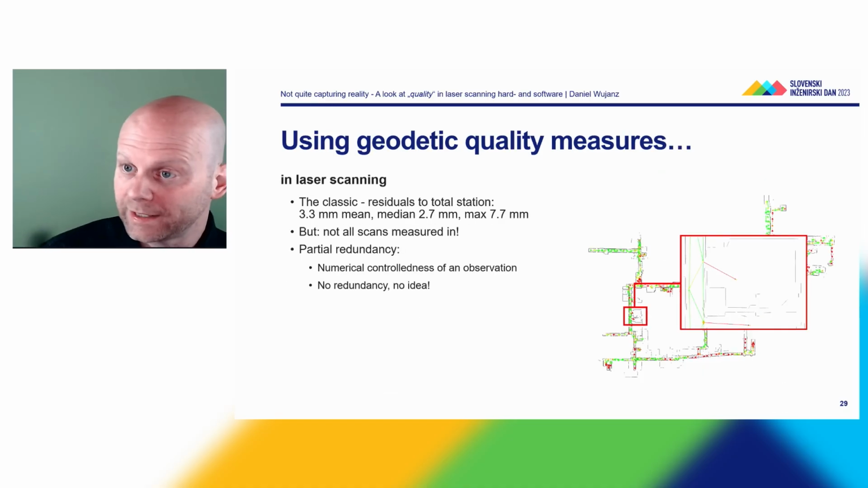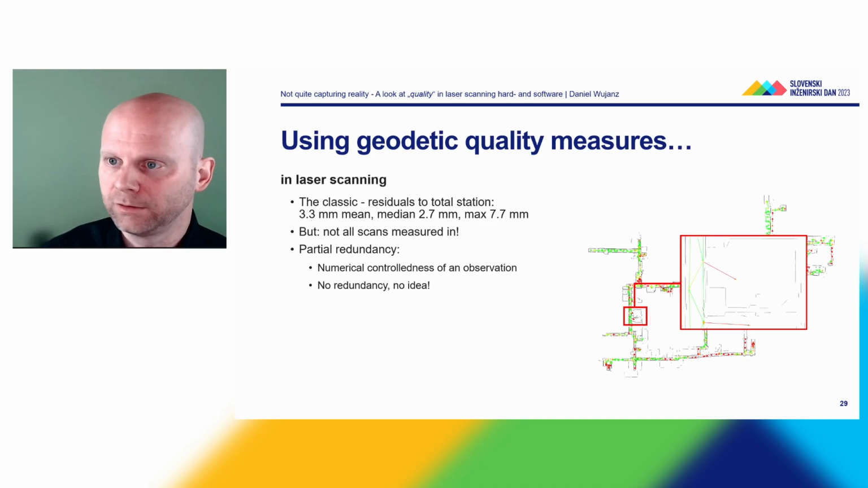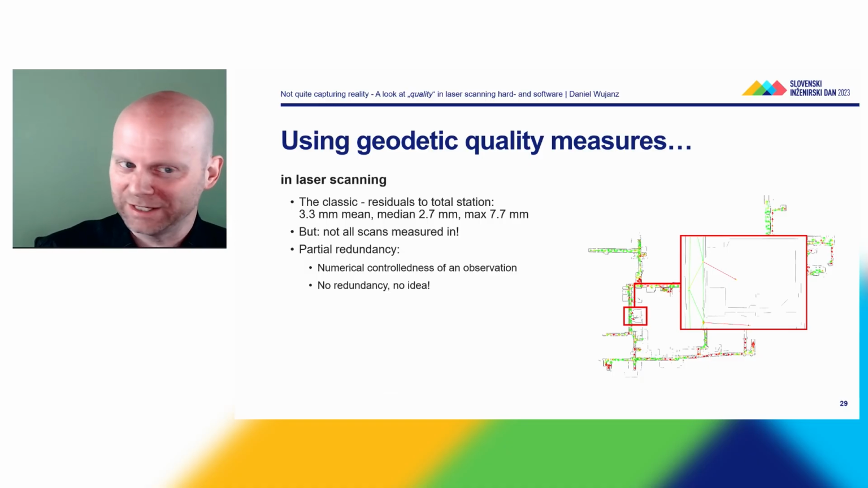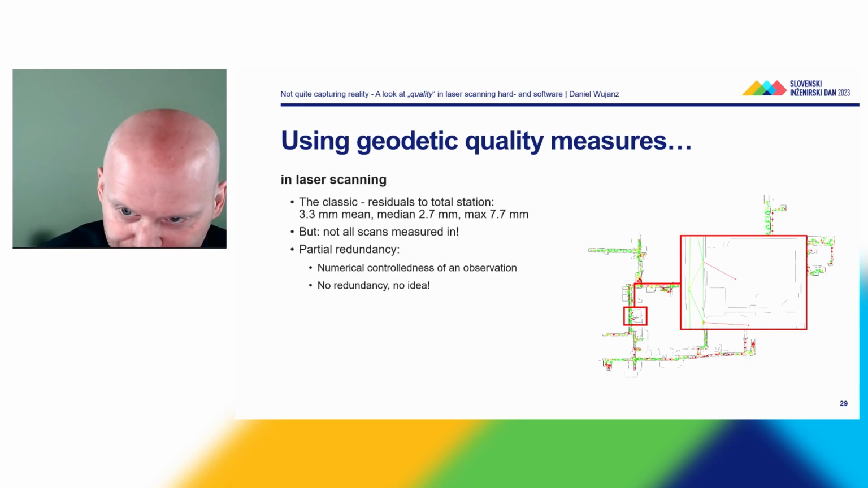So what are countermeasures to this? The classic, what people like to report, is they just say, look, I have ground control points. I have, let's say, 3.3 millimeters on mean, a median of 2.7 and a max of 7.7 millimeters. And thank you very much. That's it. The problem is that not all scans are surveyed.